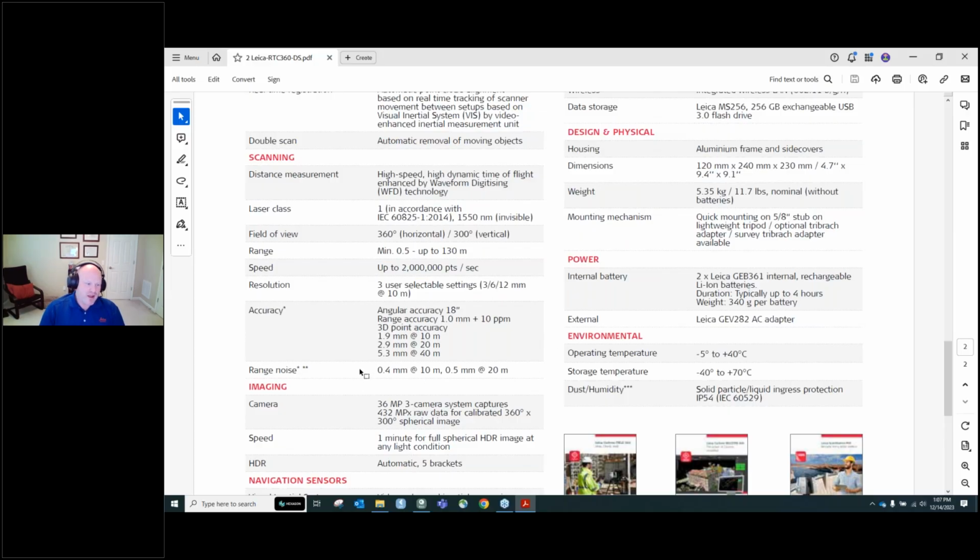So if you have a certain accuracy that you're trying to achieve for your project, if you want to do a monitoring project or high accuracy as-built analysis or something like a bolt pattern, then this is really where you need to start. You need to understand the performance of the sensor that you are using. And one key takeaway with a laser scanning data sheet is this is a single point measurement statistic. If we look in this accuracy pane, we have angular accuracy 18 seconds, range accuracy 1 millimeter plus 10 parts per million, and then it breaks down below that.